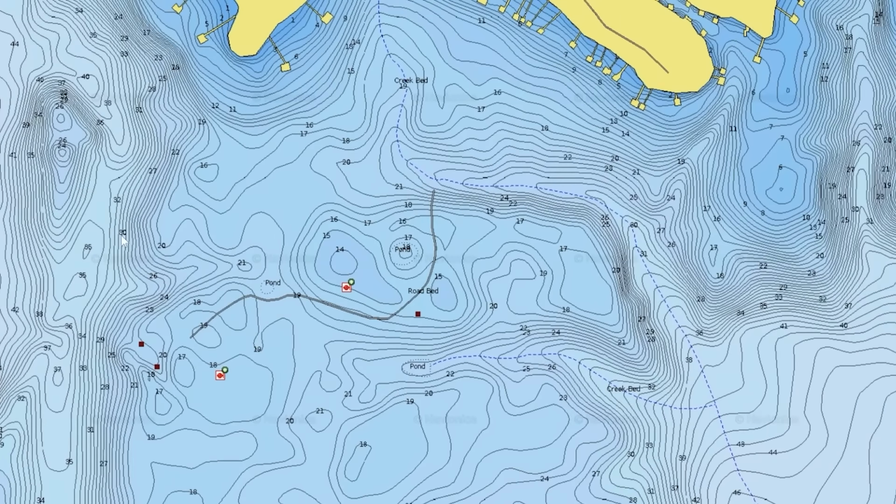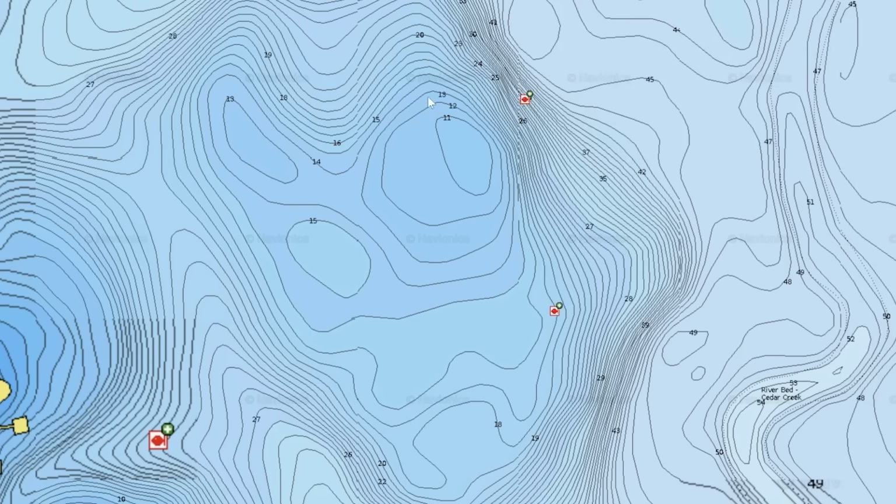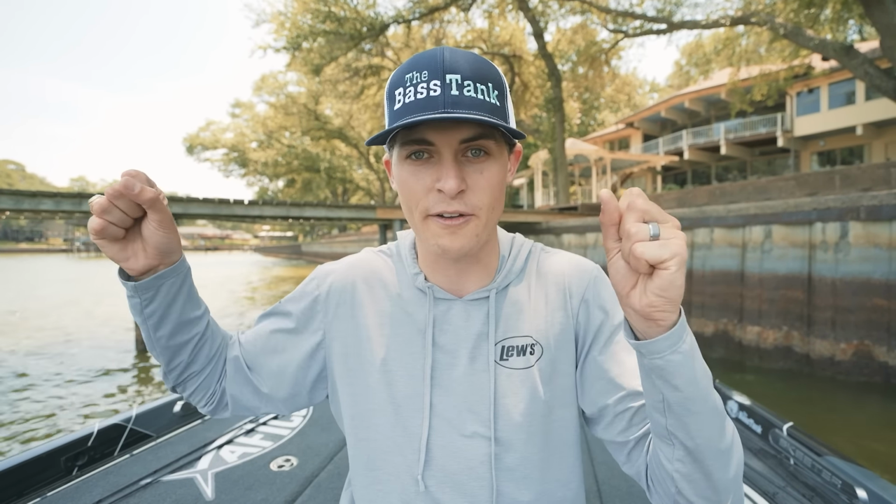But what I love to do is find big, large, expansive flats and graph as fast as I can. And we're going to talk about that here in a second, to find brush piles without much clarity, just try to find where they are.